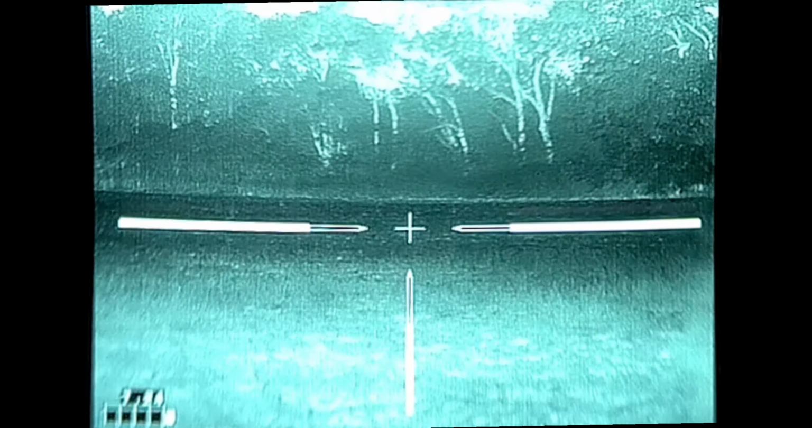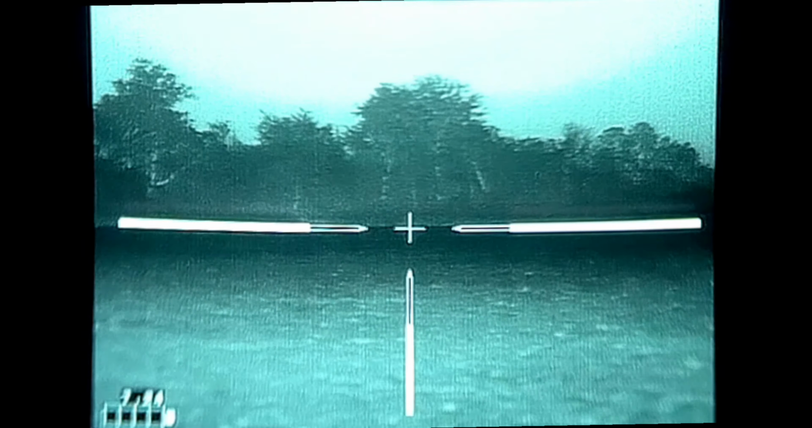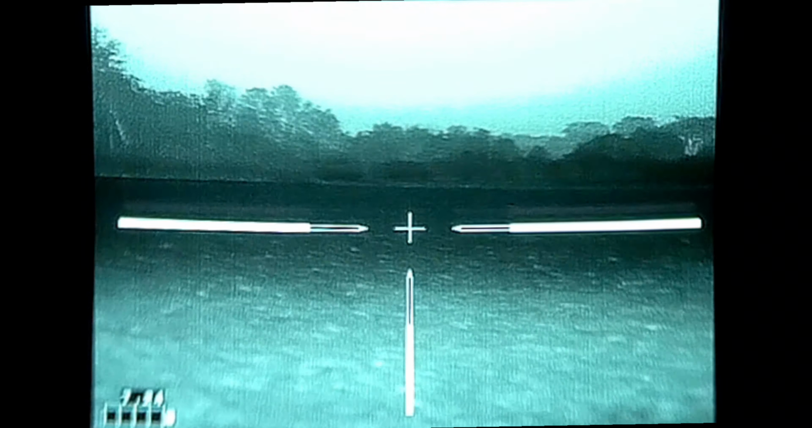But that's not what this video is about. So this was a brand new guy who's never gone thermal hog hunting or any kind of hog hunting ever before. And he went out with us, and I showed him how to use my Trijicon Hunter Mark II 35mm, which you're looking through right now. And you can see that the image needs to be nuked.